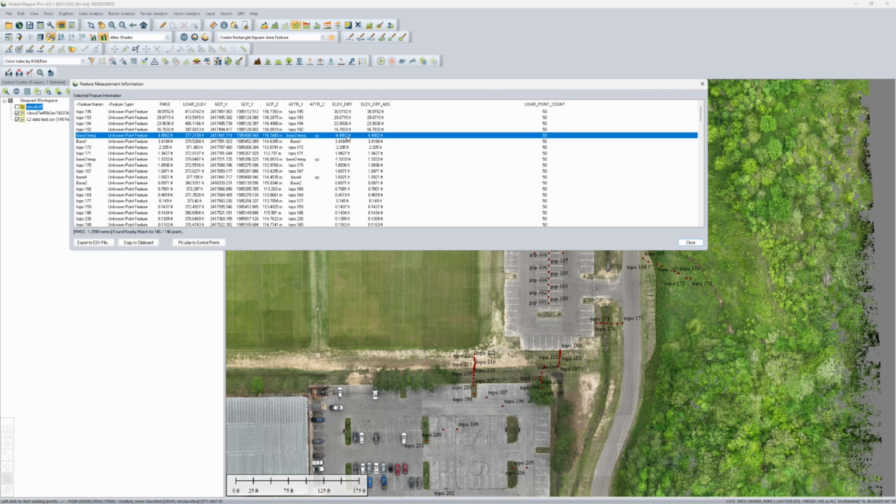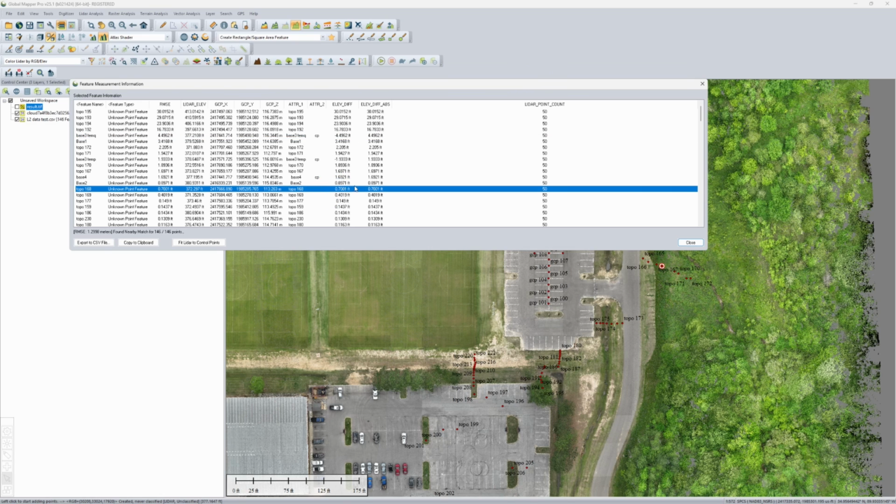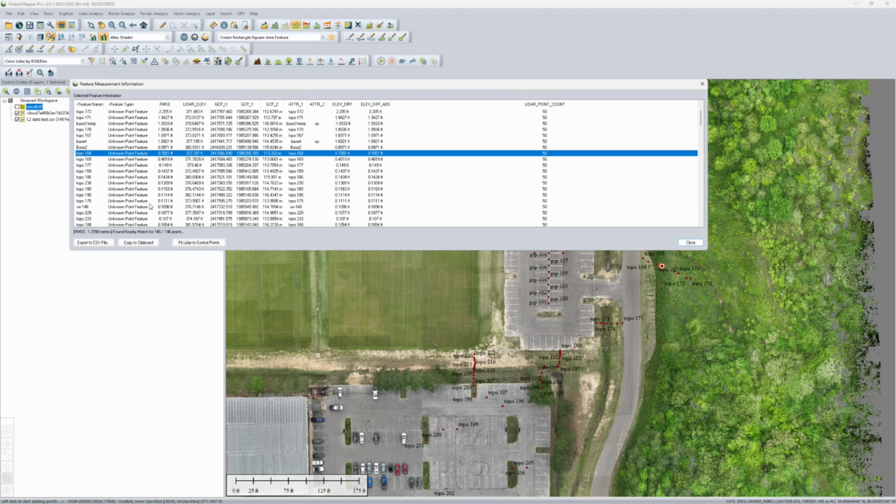Then we have this base 3 temp. This is where I shot a prism. I had a 0 antenna height, so you've got error there. Once we get down into our normal points down here, some of these are going to be in grass.